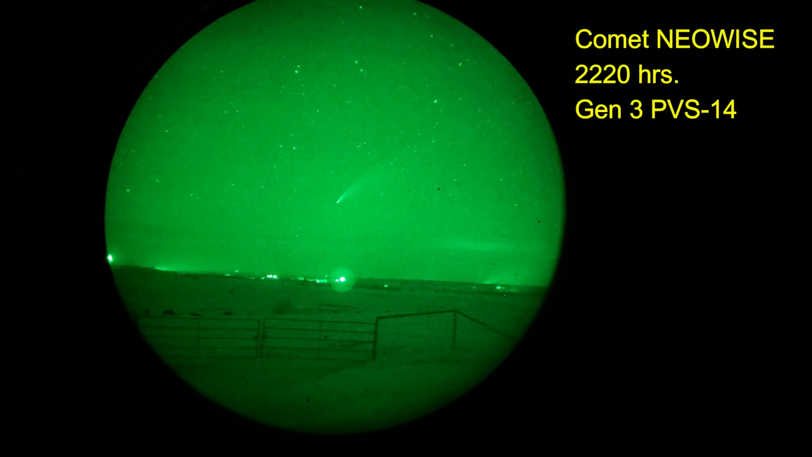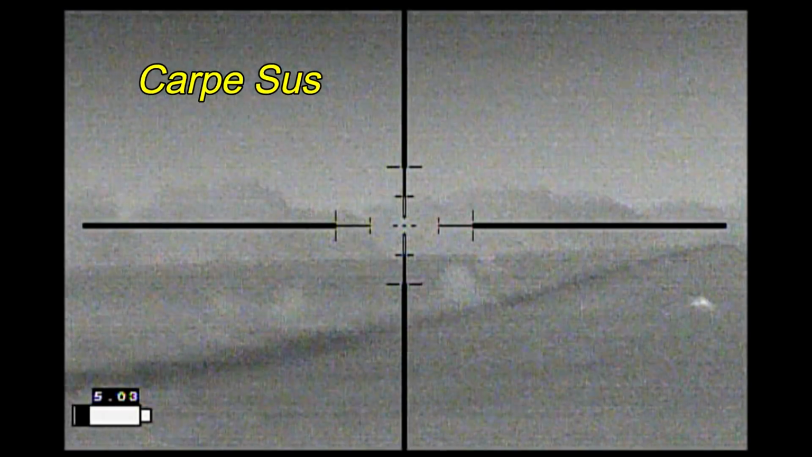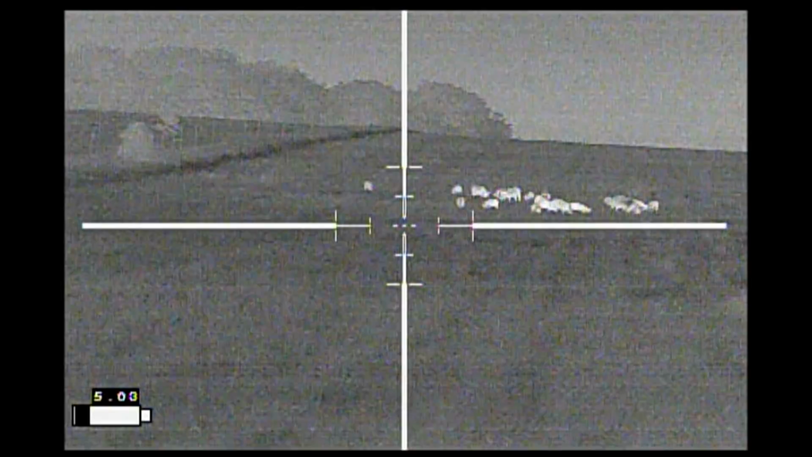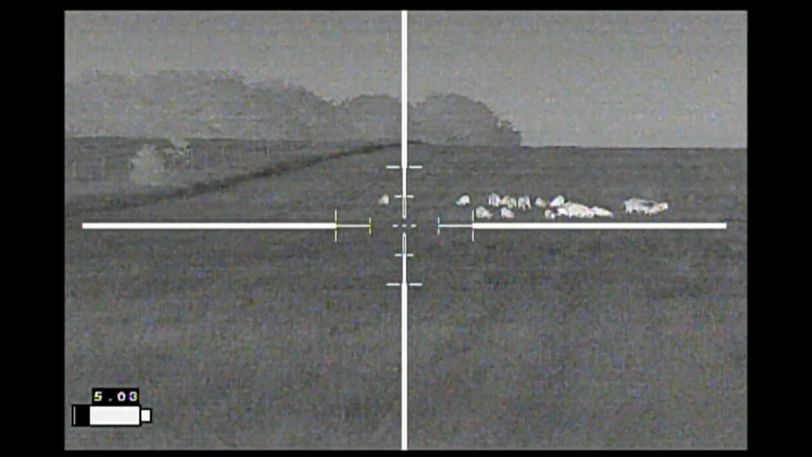Well, the landowner was still doing some work on the property when Ben and I arrived, so we had a chance to do some stargazing and spotted Comet Neowise. And a little while later, after the landowner left, Carpe Sus, Ben spotted these hogs on the far side of the property, and we made our way across the property, across the creek.